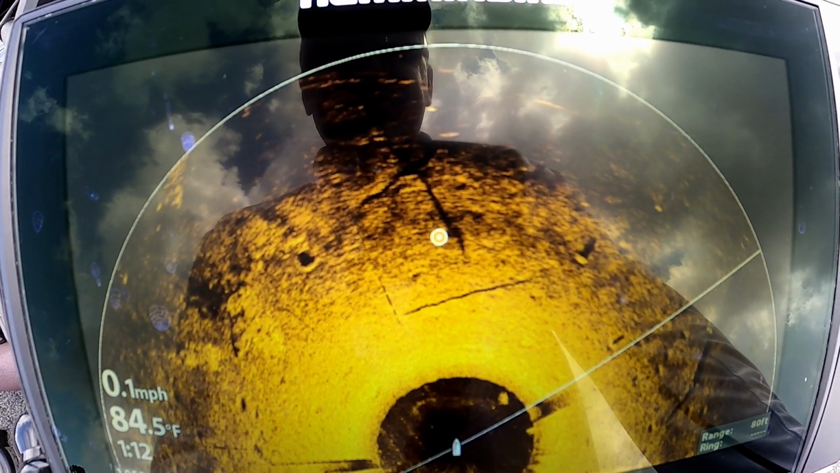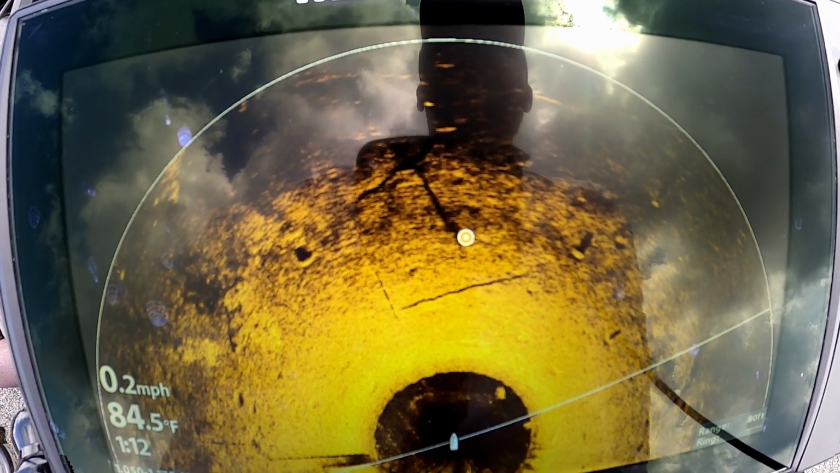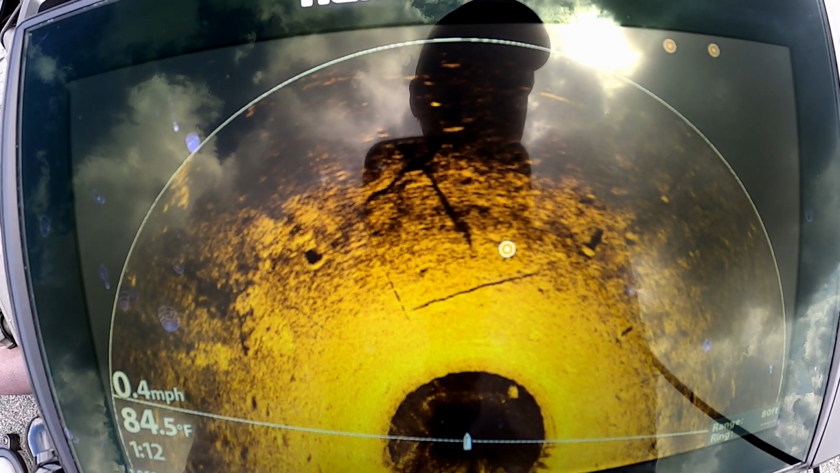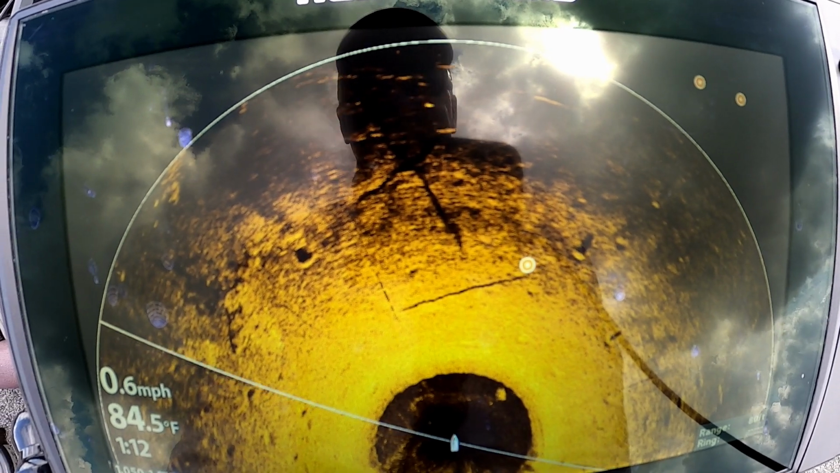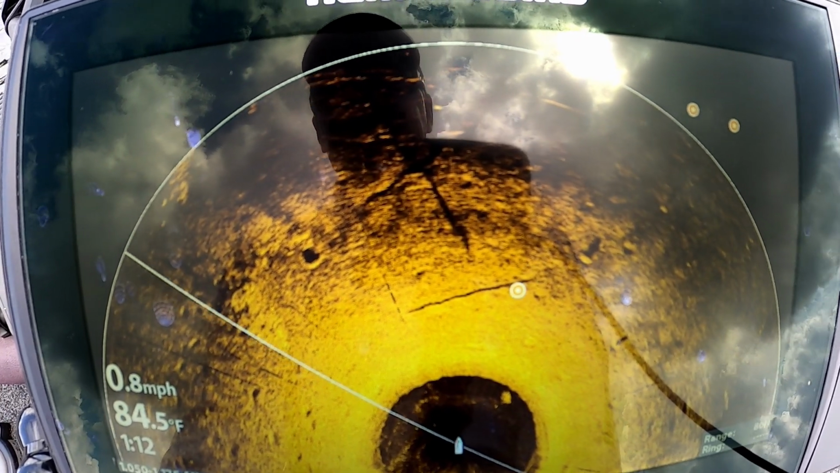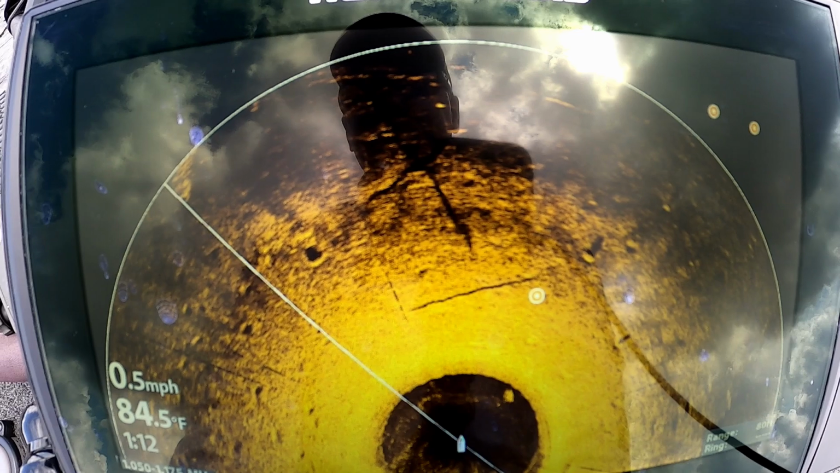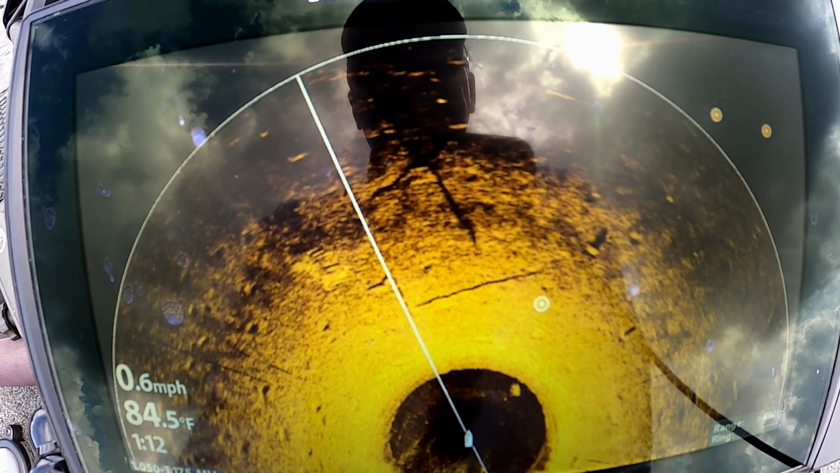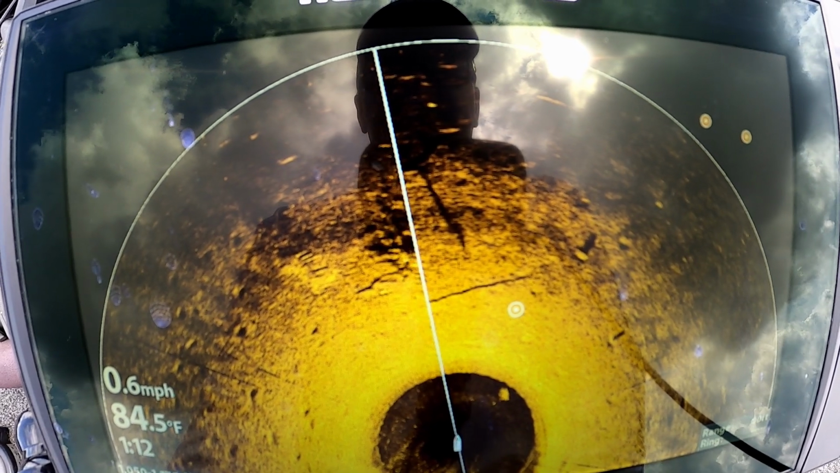And that's all I've been doing, is just easing. I tried to mark them as I came through here, and then I've been just kind of easing around slowly, using my 360 to keep an eye on where they are and where the next school is. And I've just been kind of easing from school to school and trying to get them to bite.